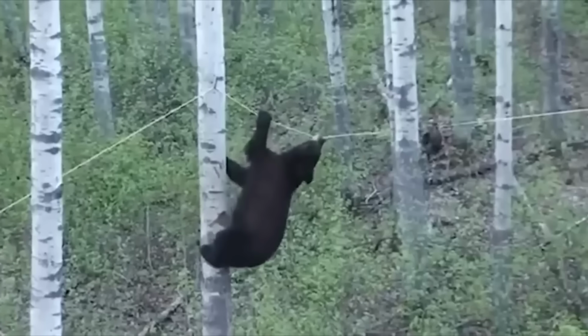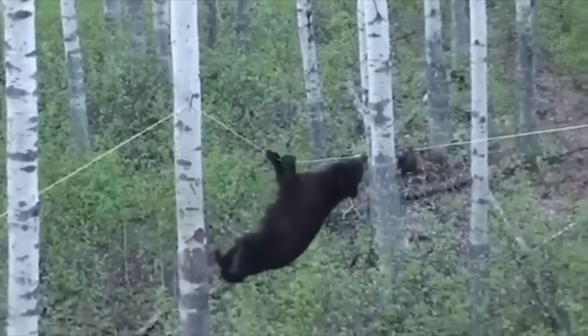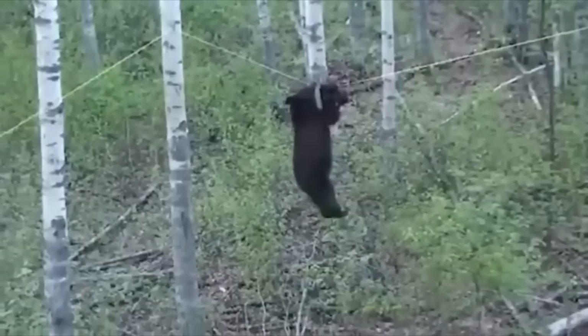But things got a bit tricky when he had to cross the string to reach his final destination. The bear held the rope with his teeth and front legs, with the rest of its body just dangling in the air. Quite an exhibition of upper body strength.